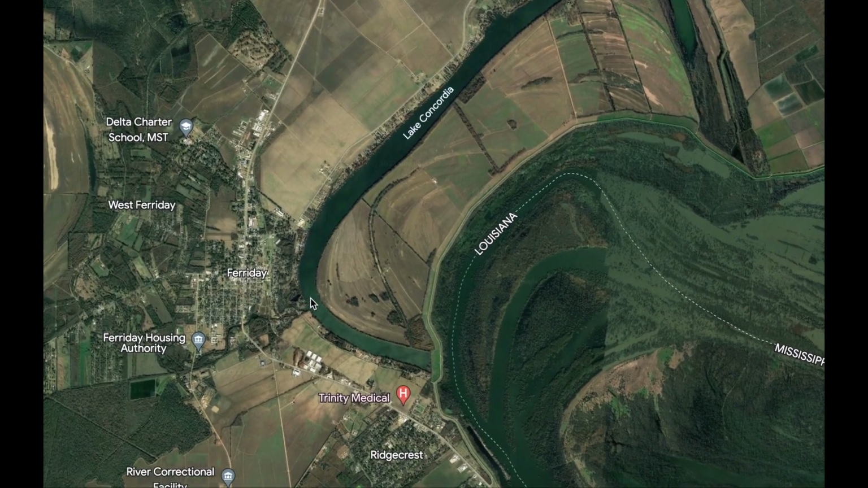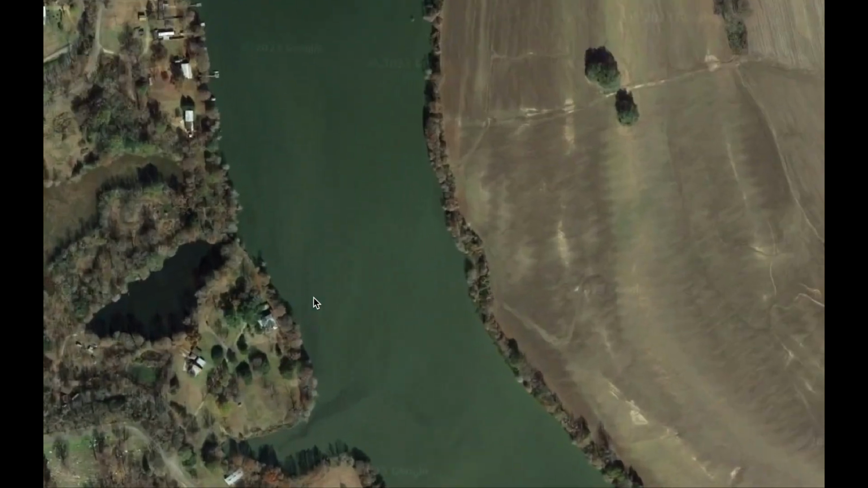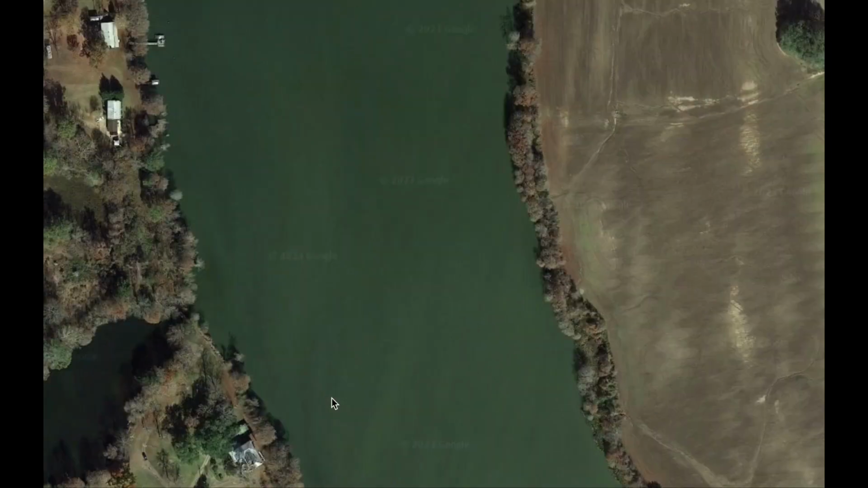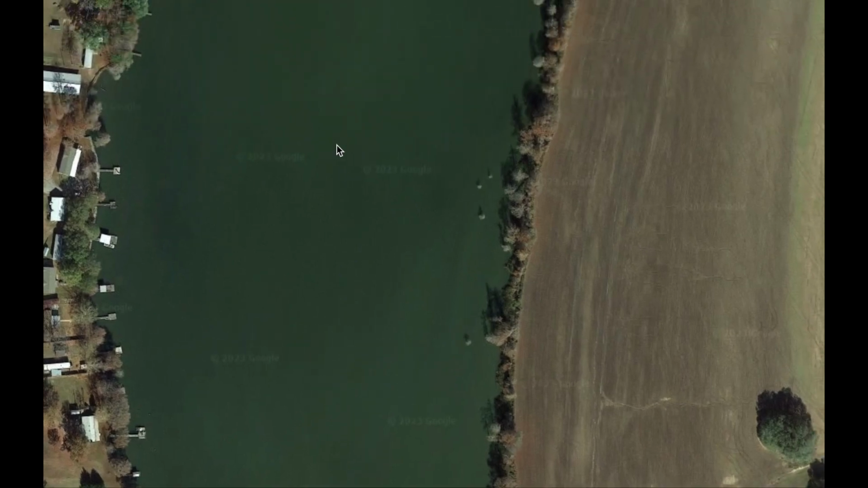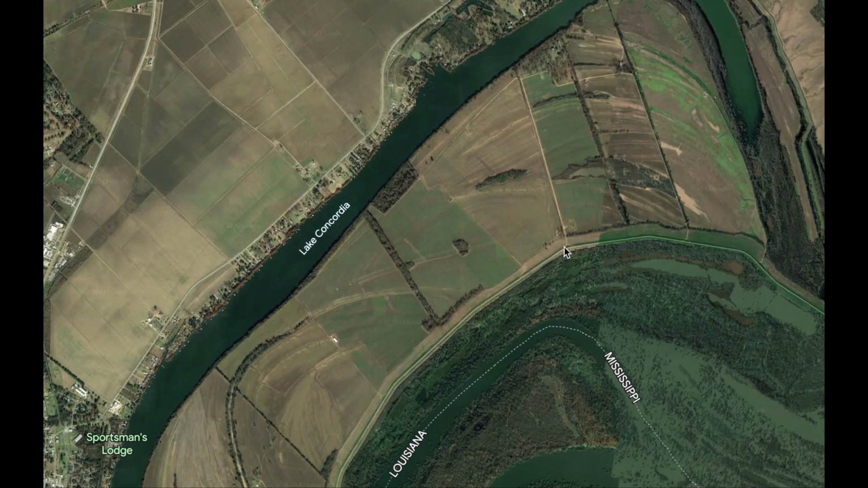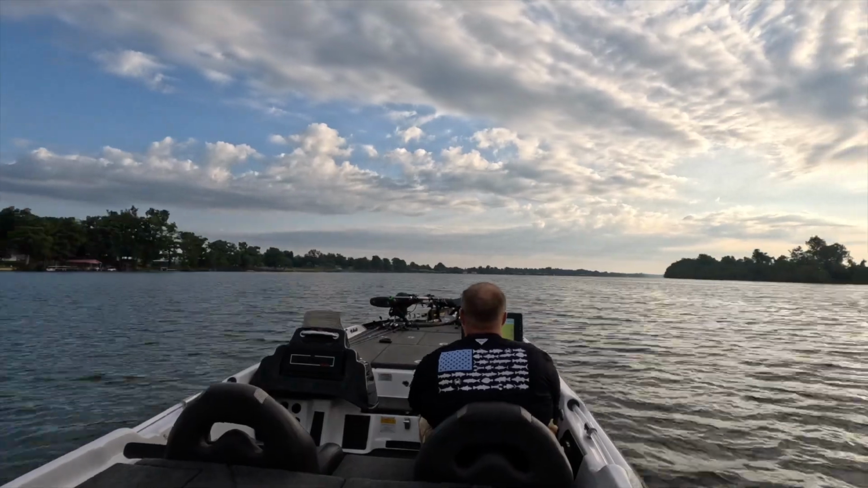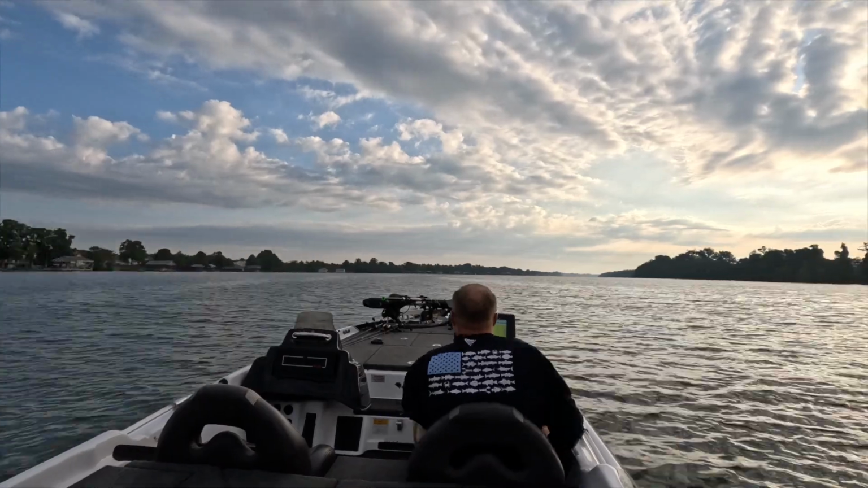And it is going to be very hot today. It's supposed to get up to around 100 degrees outside. There's a heat advisory. It's very humid. The water temperature is going to be probably between 89, 90 degrees for most of the day, maybe a little bit hotter. So let's go see if we can catch some fish.